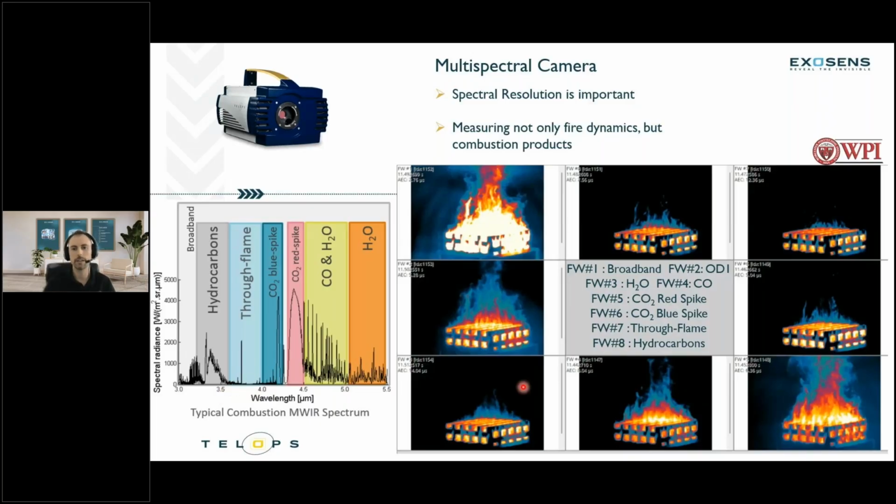If we look at the image on the right, this is a burning pallet, a fire taken with some of our good friends at WPI. You can see that you'll achieve an image that shows eight of the filters observing the same scene. We have listed here what the different filters are looking at. This first filter is just a broadband, so you're just observing the whole image, no specific wavelength filter per se.